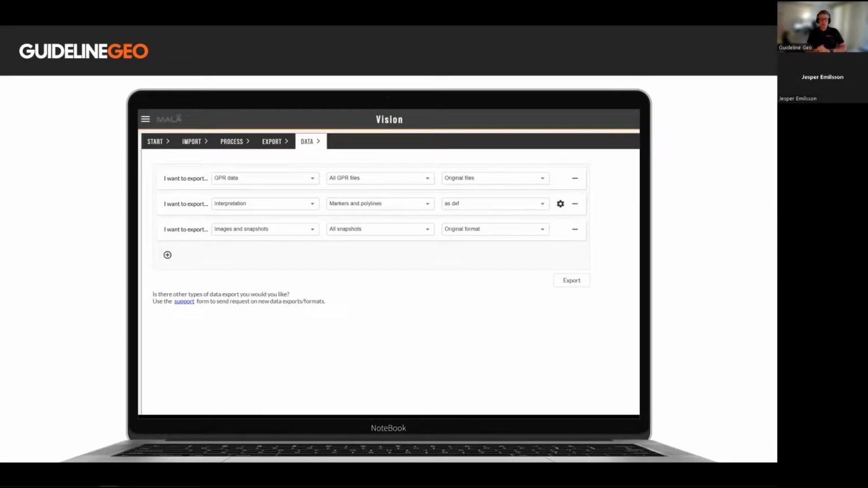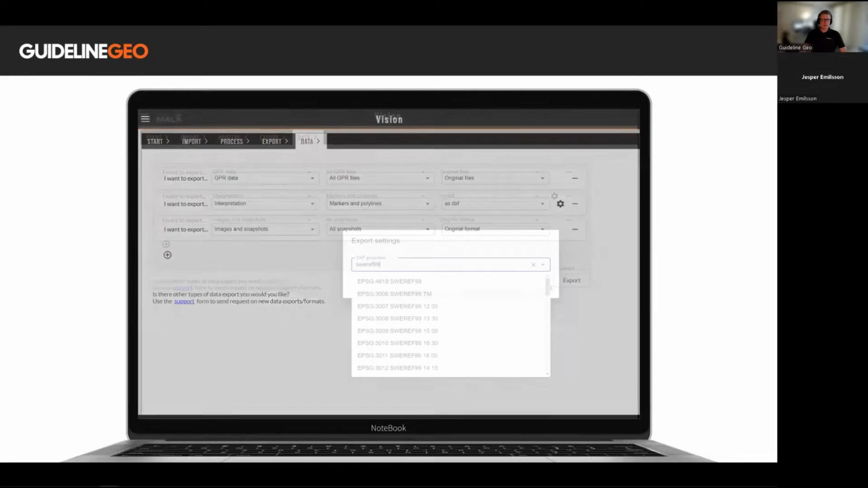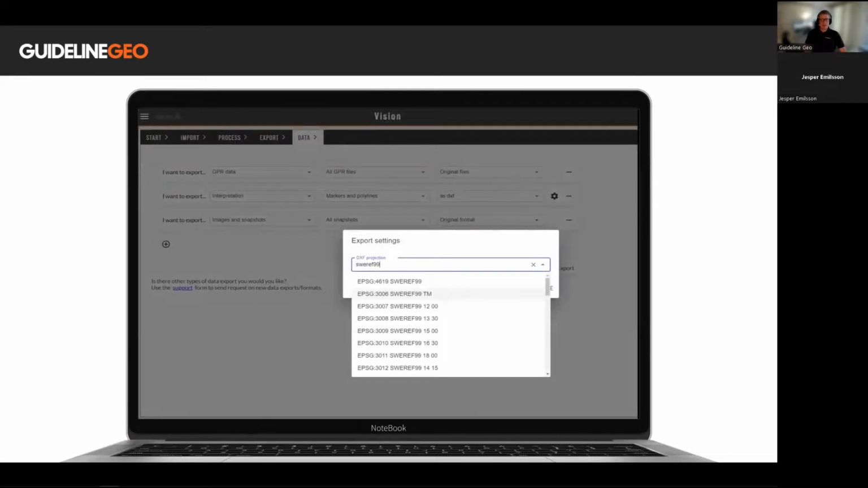You can also see that we have a small cogwheel for the interpretations. And that just simply means that there are additional options that you can set. In this case, as it's interpretations and you want to export markers and polylines as a DXF, we have also introduced the possibility to set the desired map projection that you would like to output your data to.